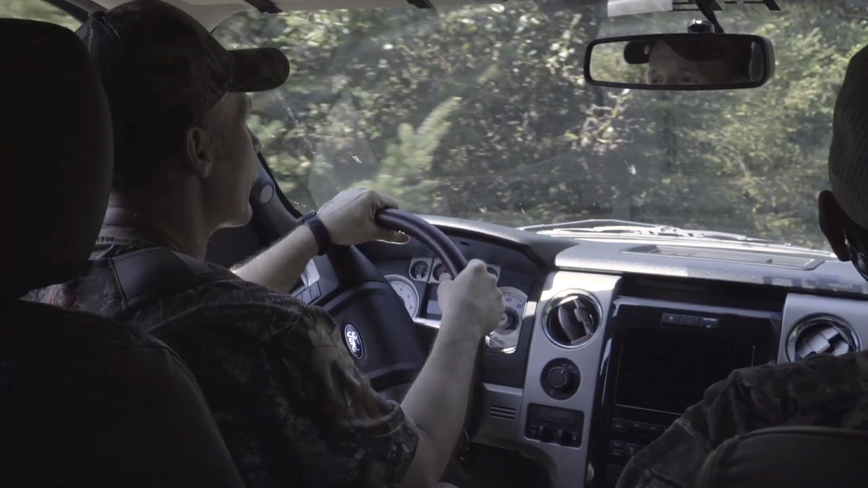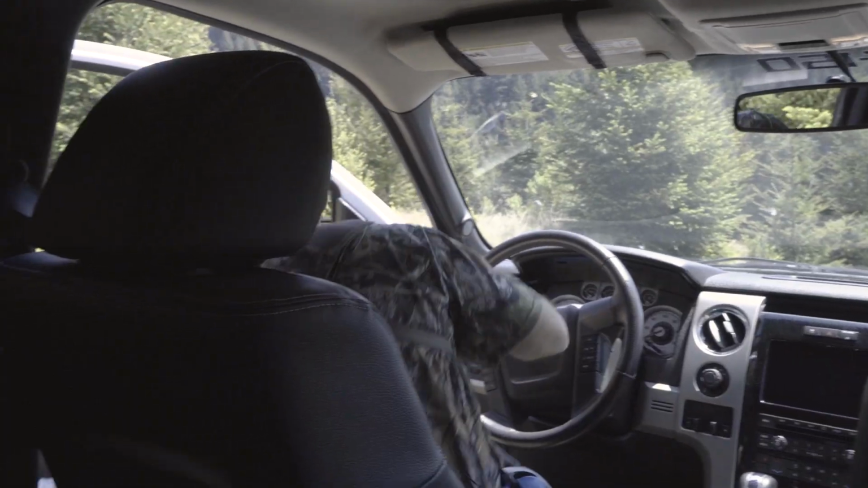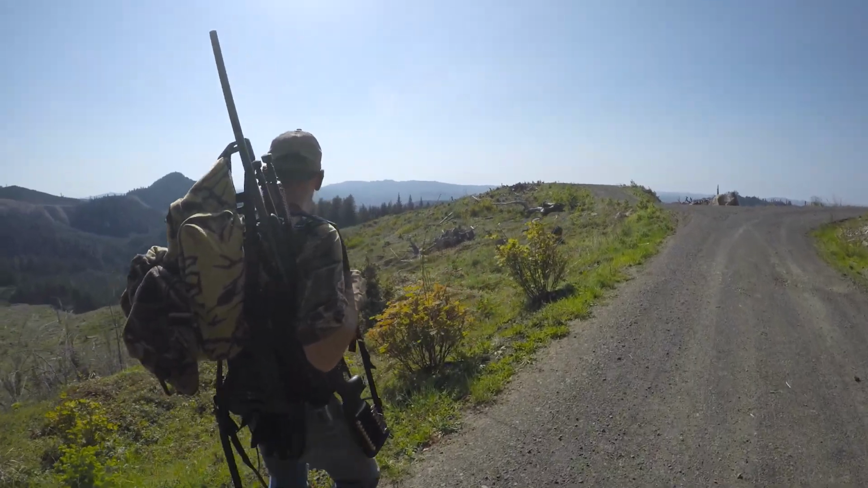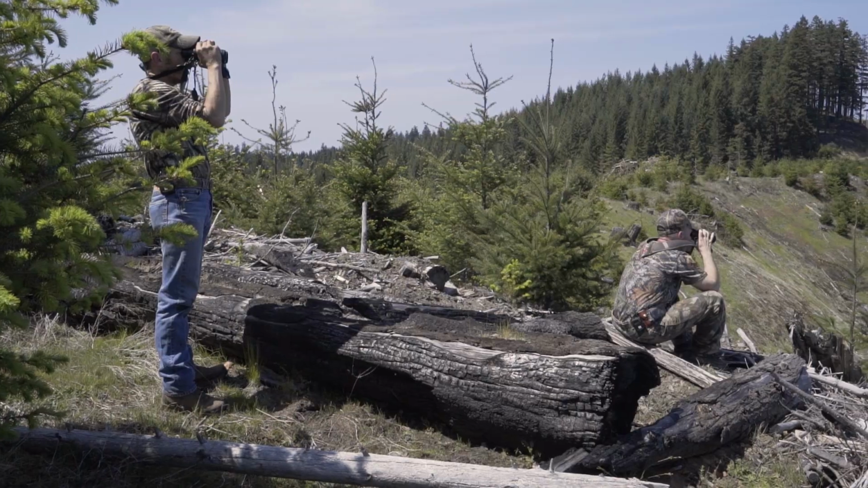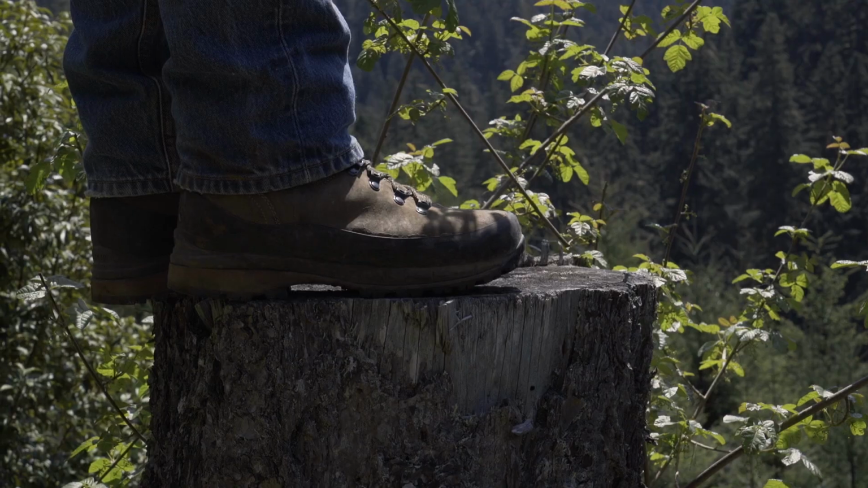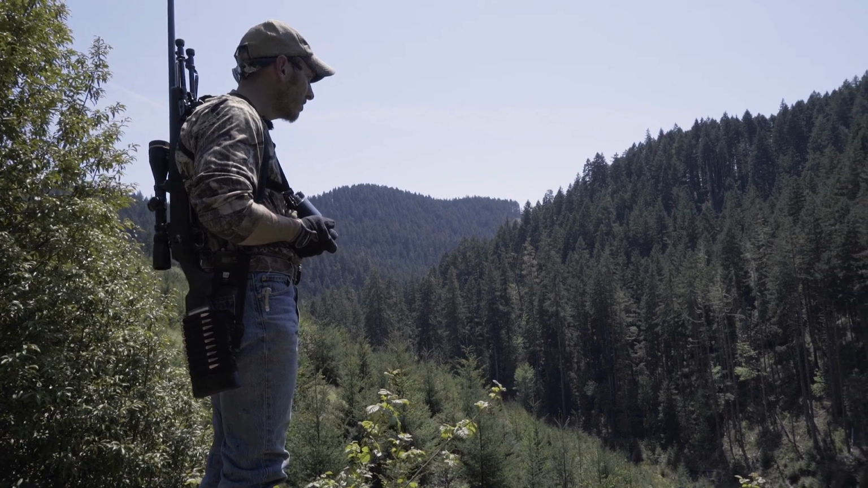Essentially you're driving and or walking gated roads. You're looking at as many clear cuts as possible, grass bluffs, trying to spot them, and then you've got to figure out how to get to them.